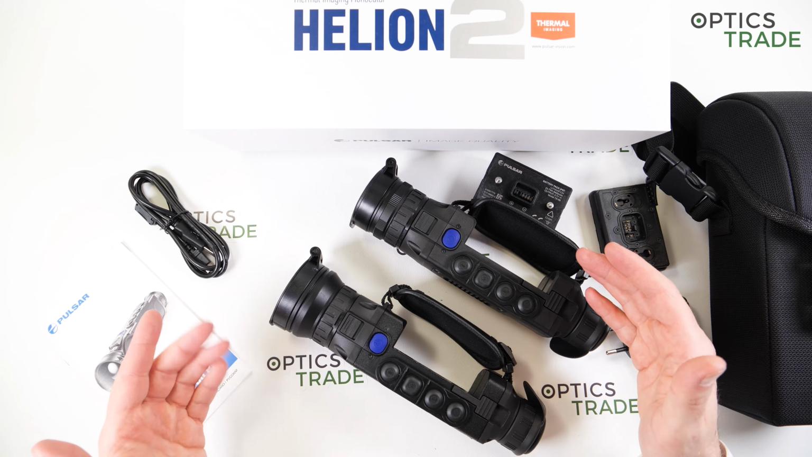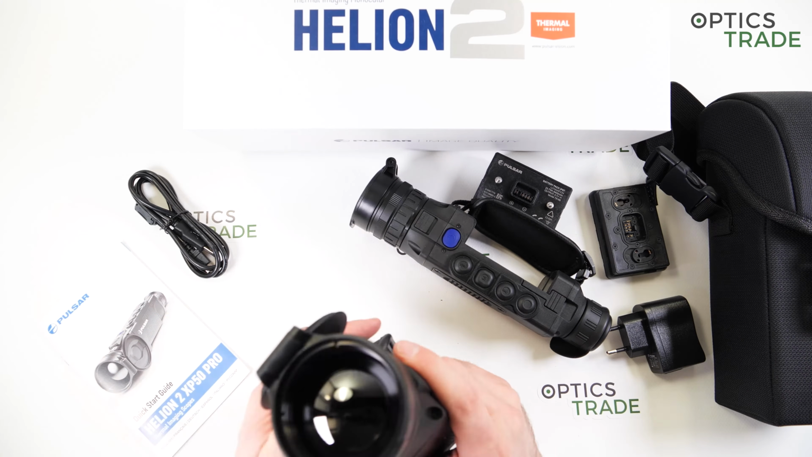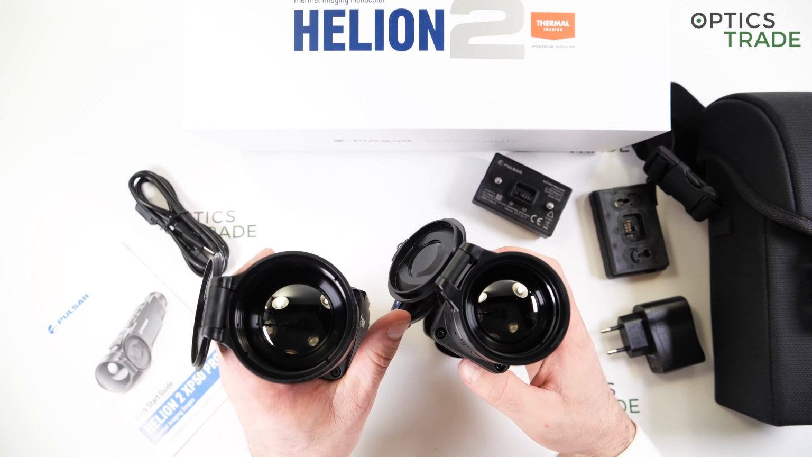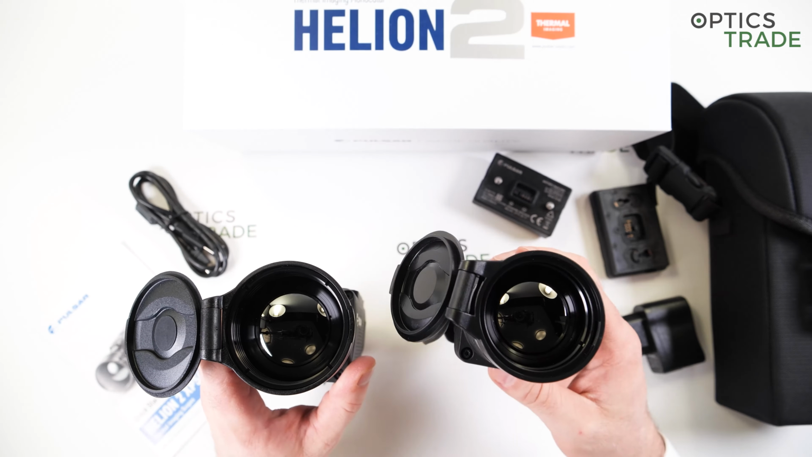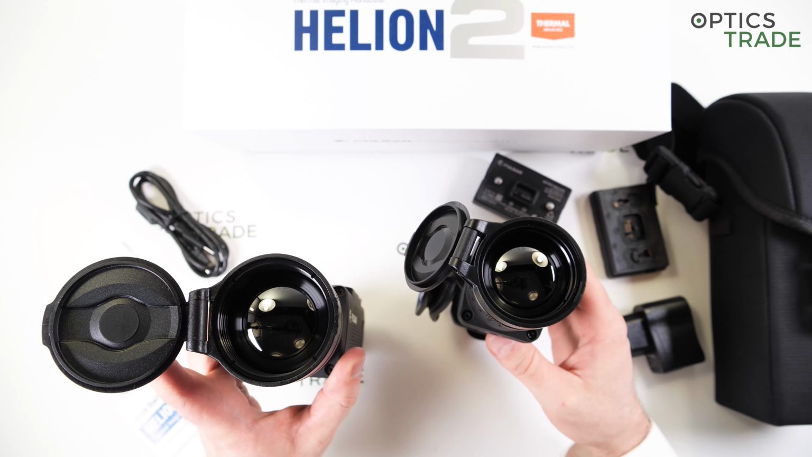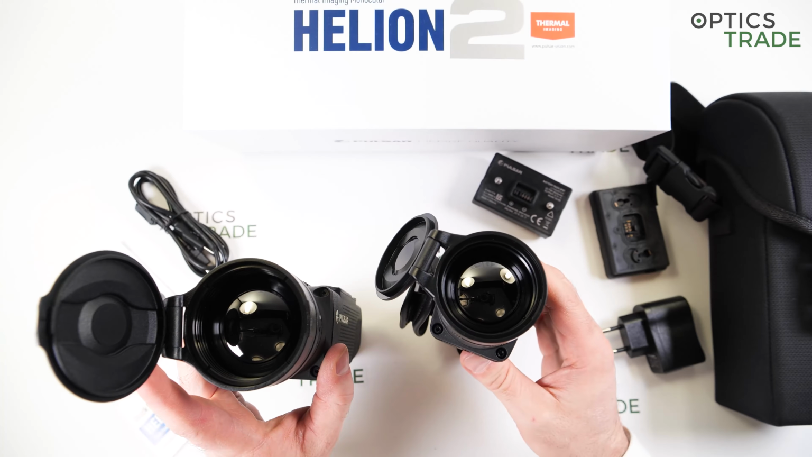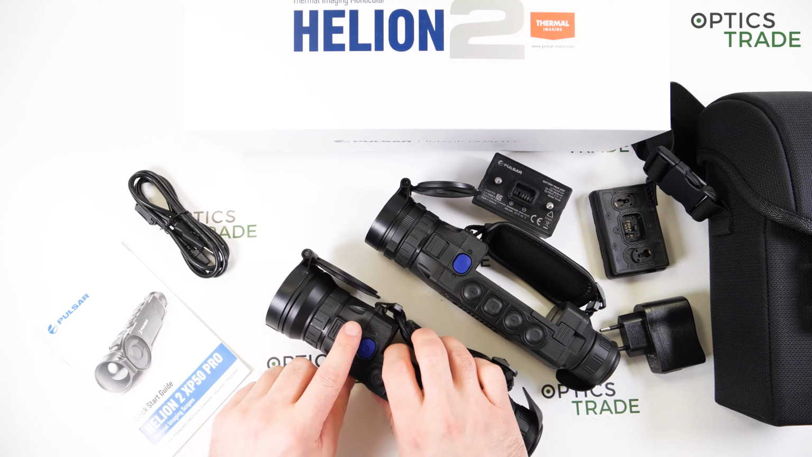What changed? The lens changed. If you're able to see, the Pro model has a much bigger objective lens, and the aperture is also much faster. So its aperture is f/1.0. It's the aperture of the new lens, while the older one had a smaller lens of, I think, 42 millimeters. This is the first big change.